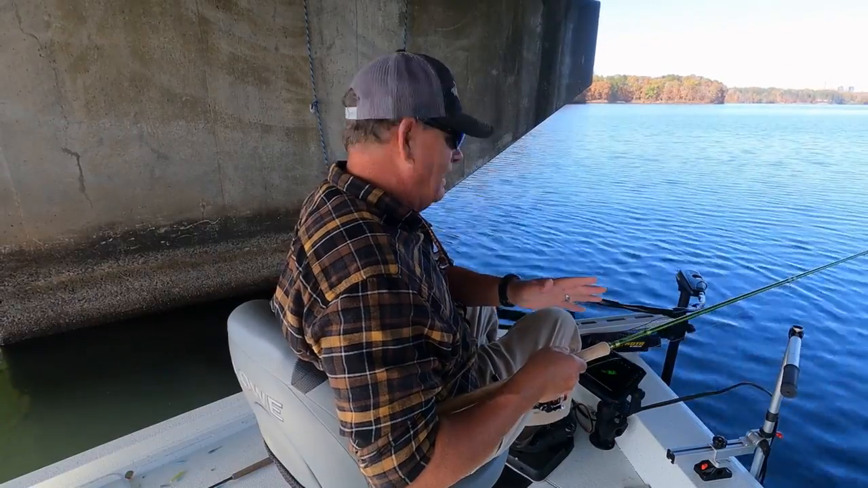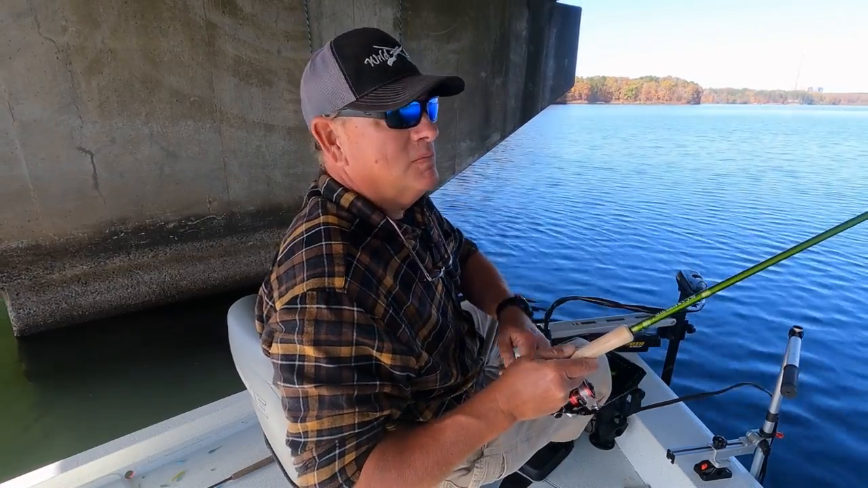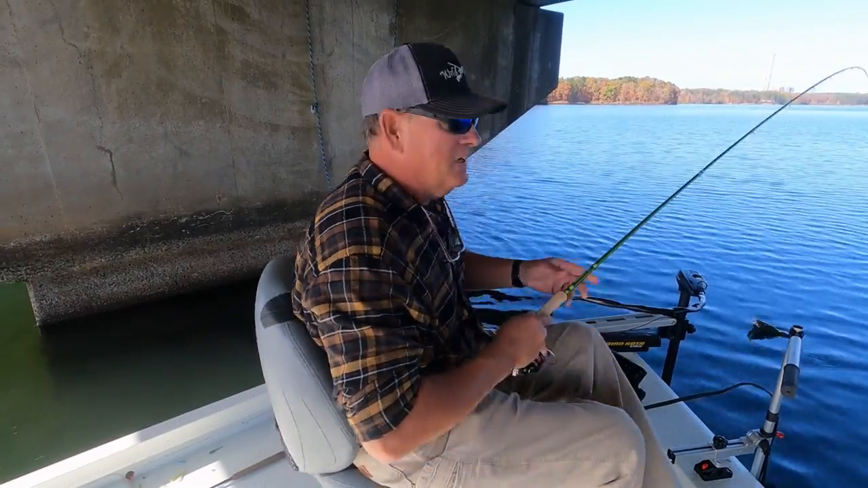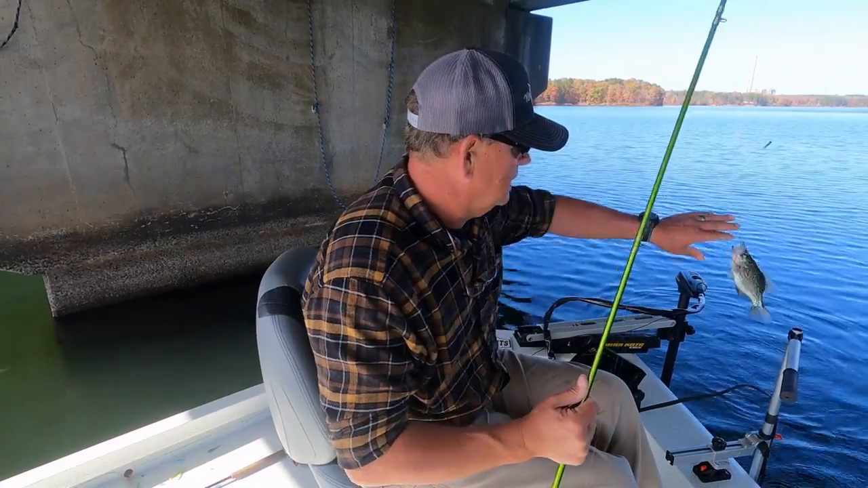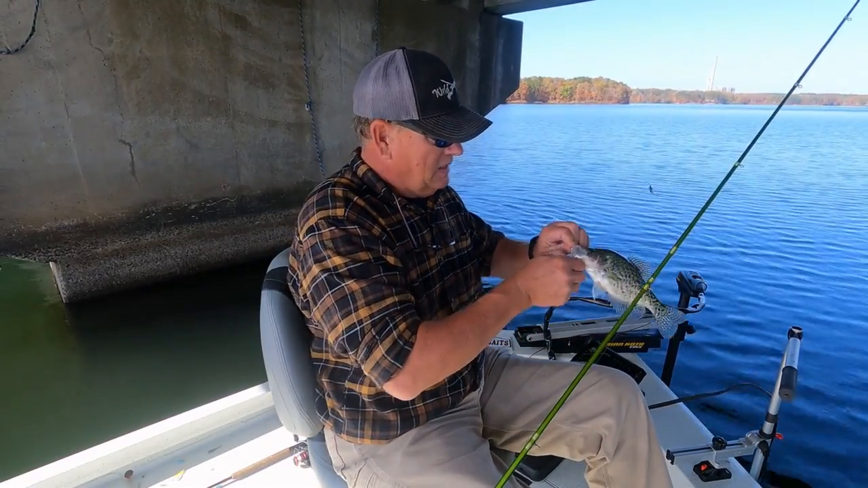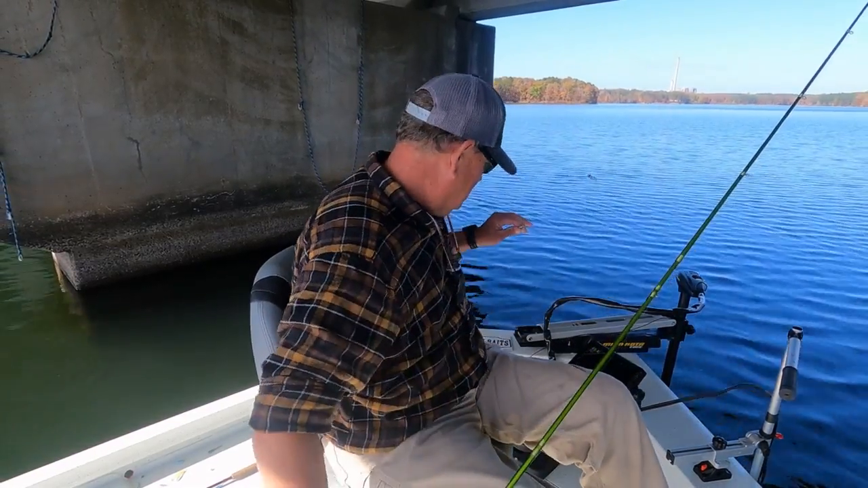Coming up after this vertical jigging presentation, but I swam a lure through them about 5 times and they didn't react. I don't know what in the world. I figured swimming a lure was going to be the way. And you know, these are good eating size crappie. Again, they are keying in on that green. I can see a lot of green in that fish. Boom.